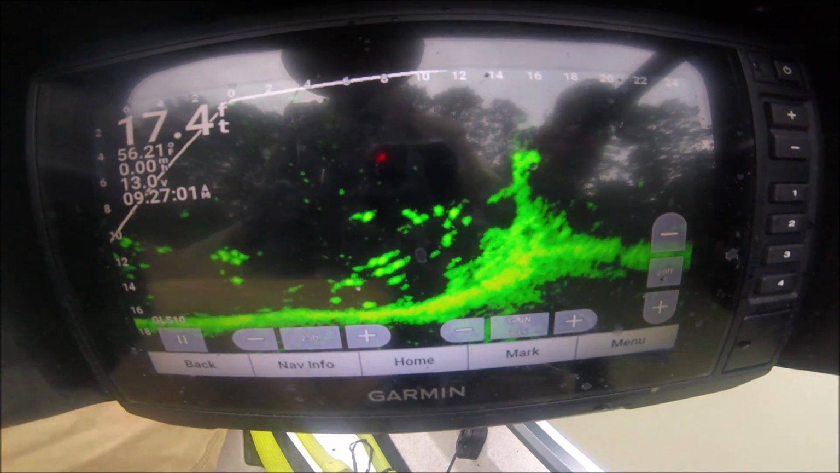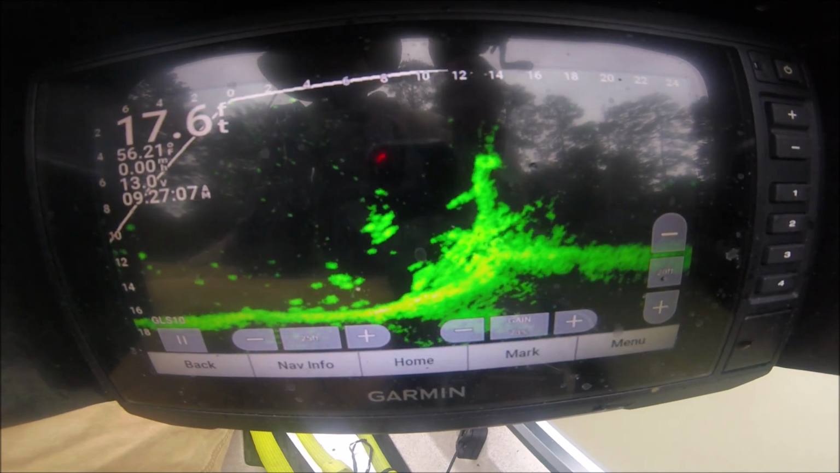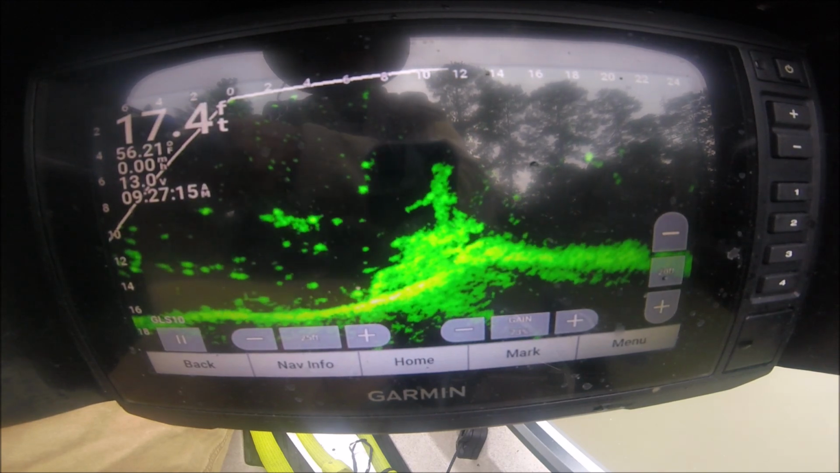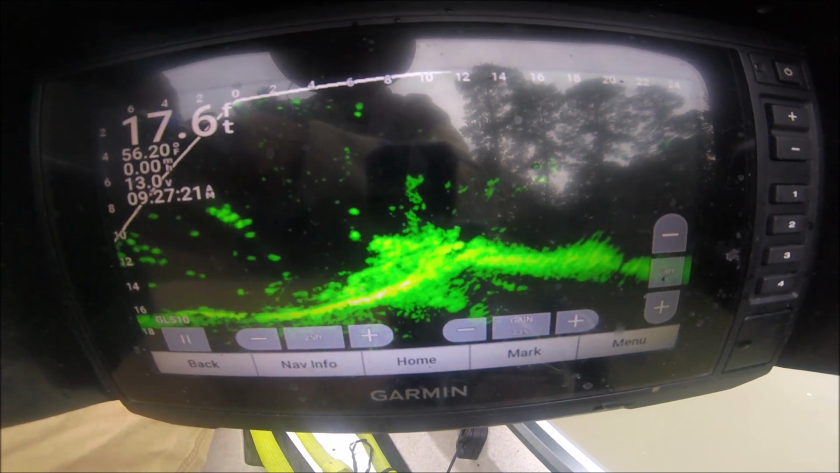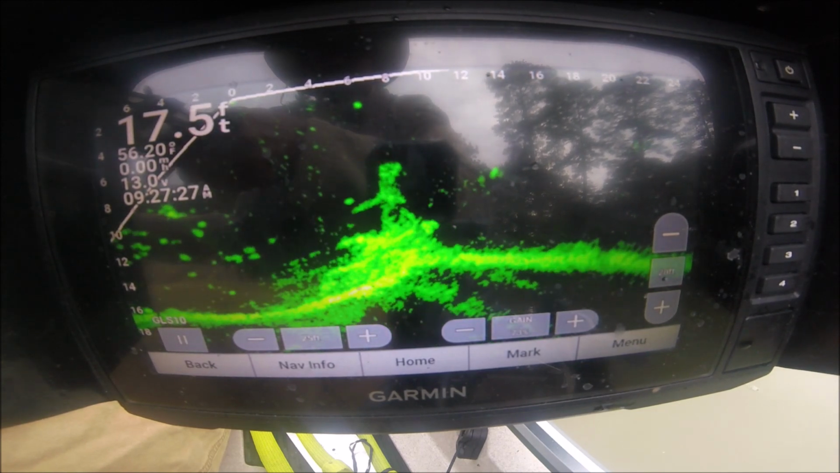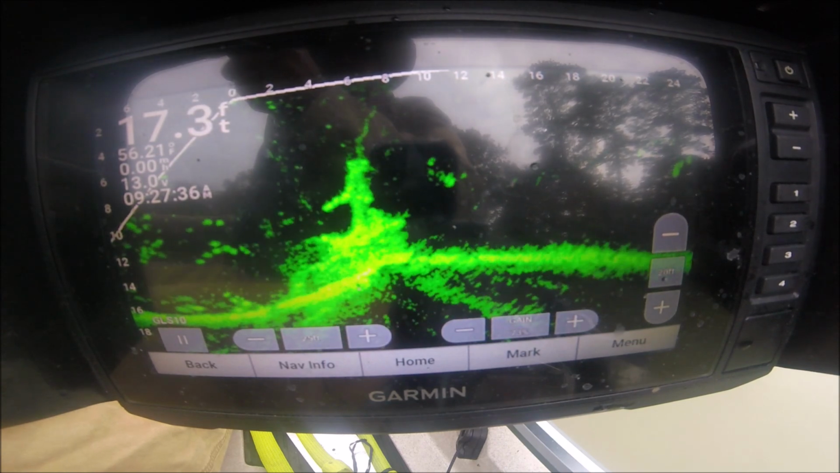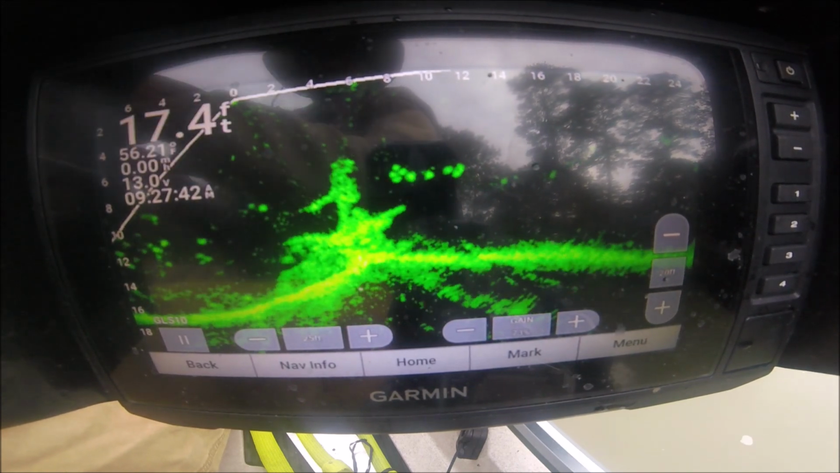16 foot out in front of me there. I might as well drop a buoy on it. But I shouldn't have to. There's no wind blowing. So let's try to target some fish suspending off the edge of it, right on the drop off. See if there's fish right at the base of it. Nobody's down deep, so let me come up before I get hung up. I gotta spot those fish that I saw. Get on the ones that are on the back side here.